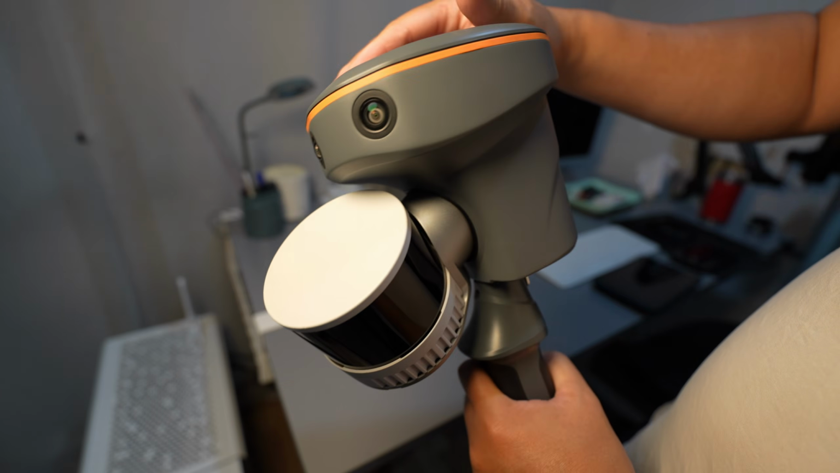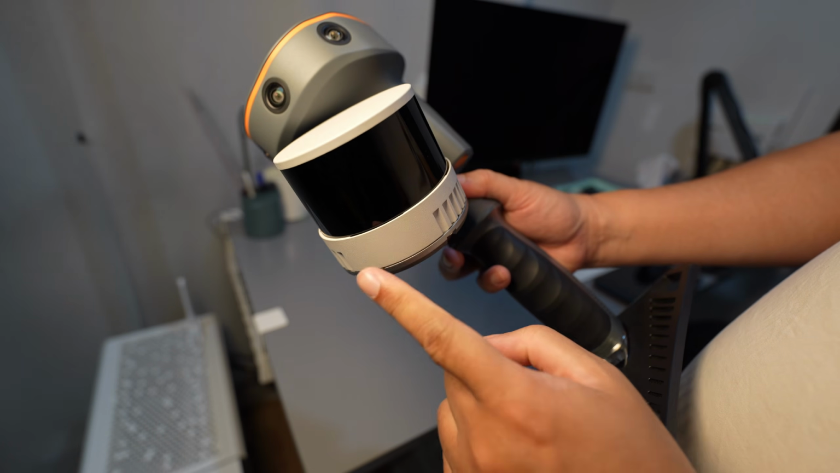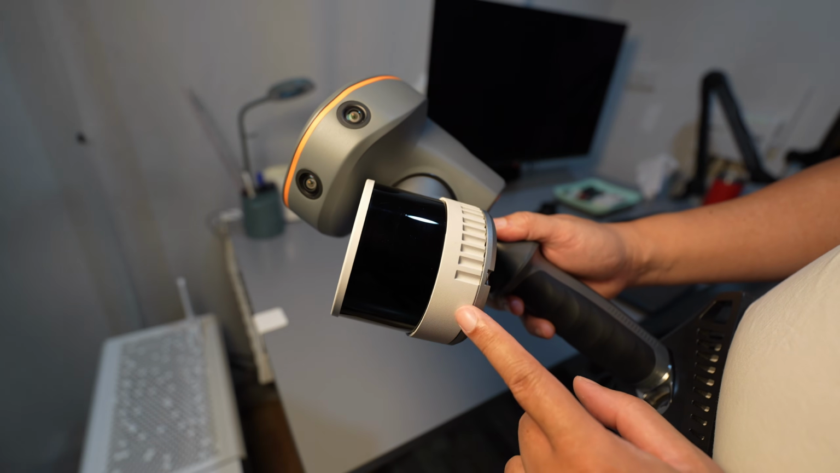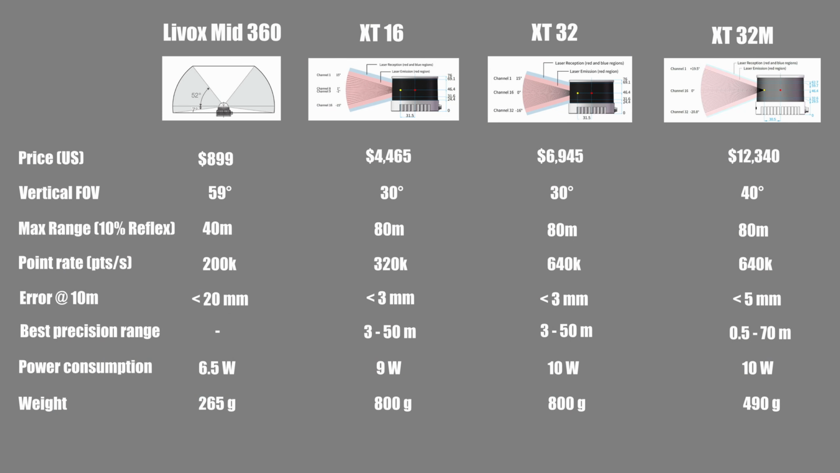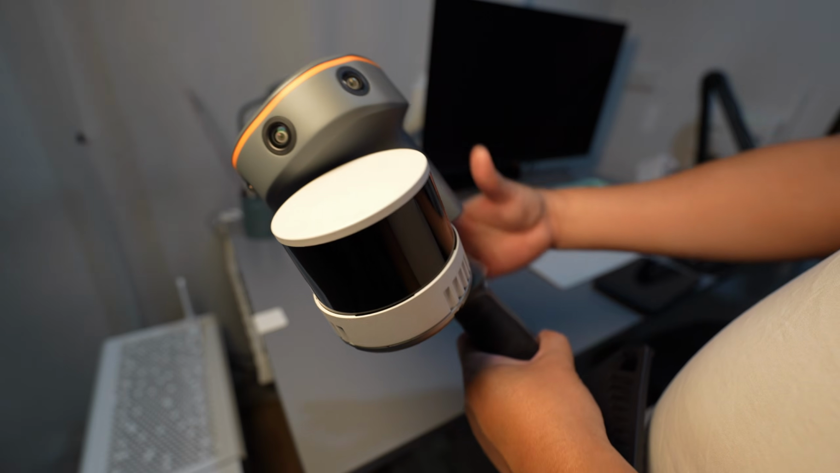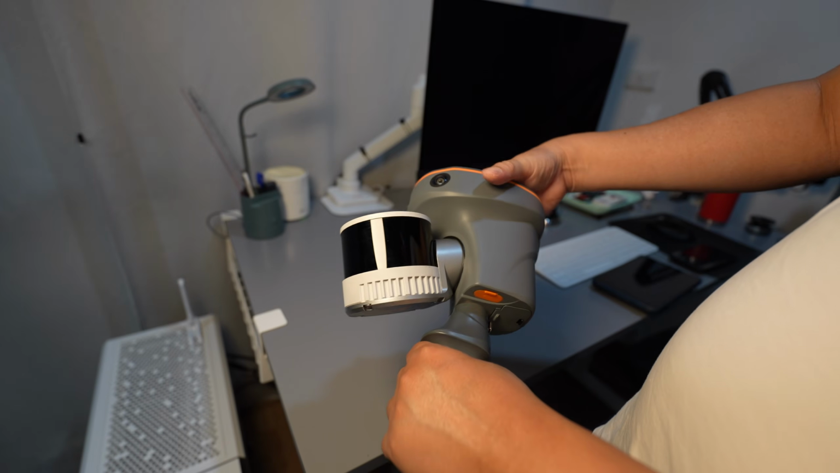On the top, the scanner features a large disc-type survey-grade GPS antenna. This RS30 model is equipped with the top-of-the-line Hesai XT32M LiDAR sensors. Just the sensor alone costs over $12,000, and their RS10 model comes with the XT16 sensor instead. At the front, there are 3 5-megapixel RGB photo cameras, but I don't see any dedicated visual SLAM video cameras.